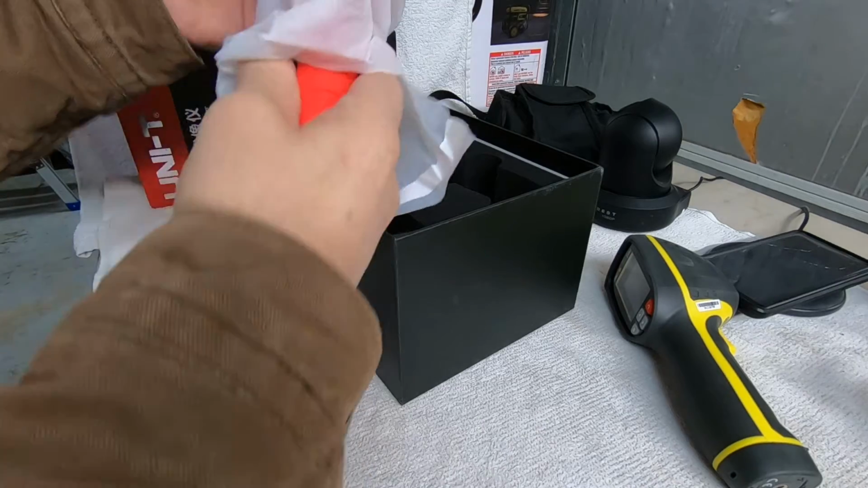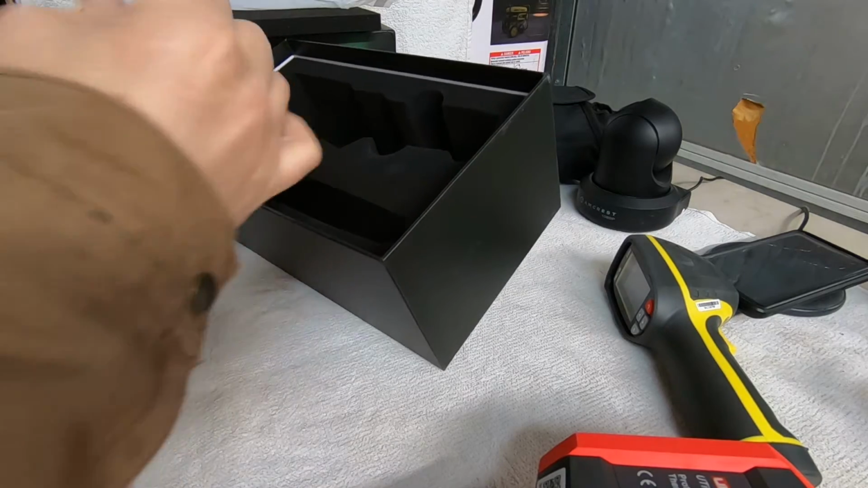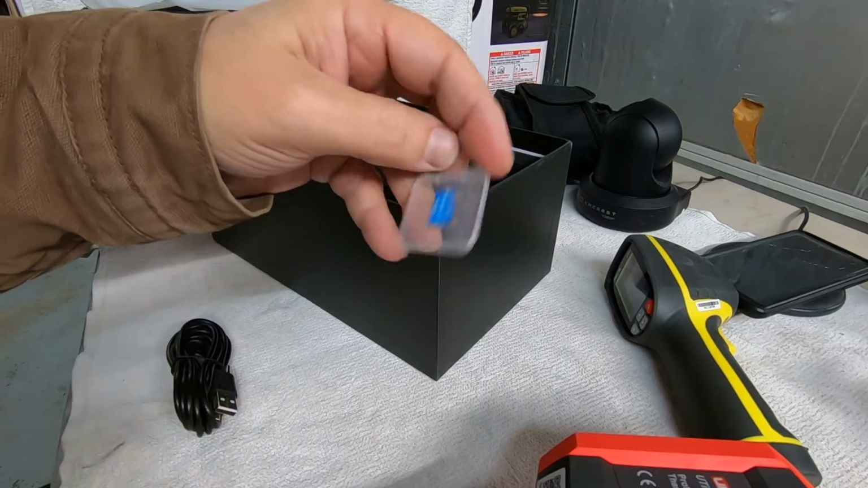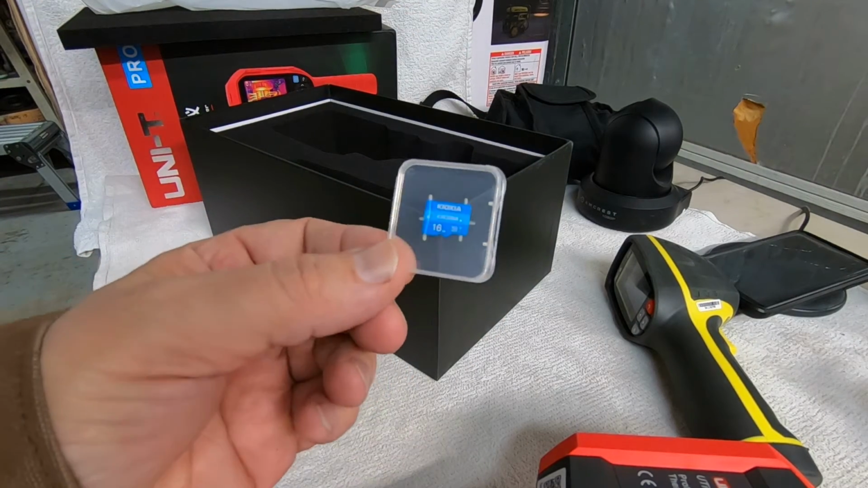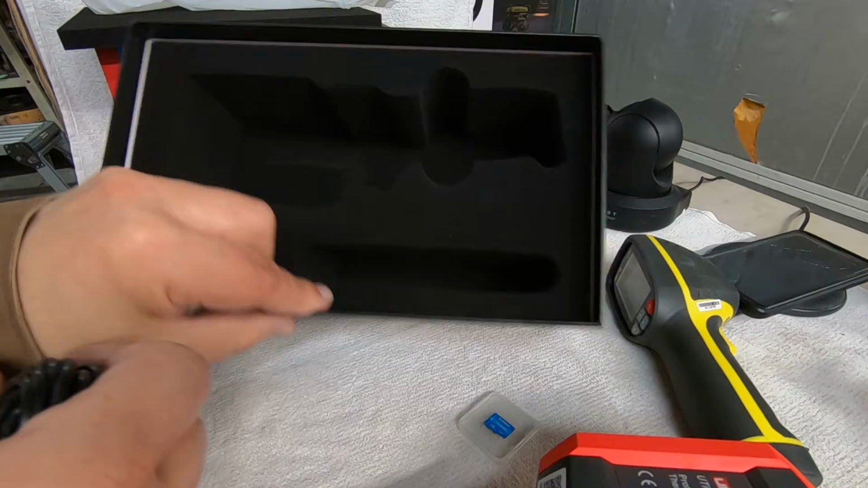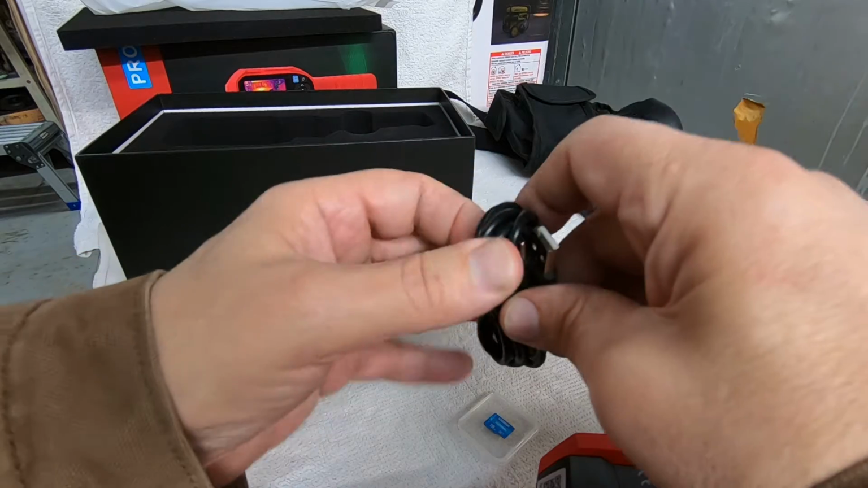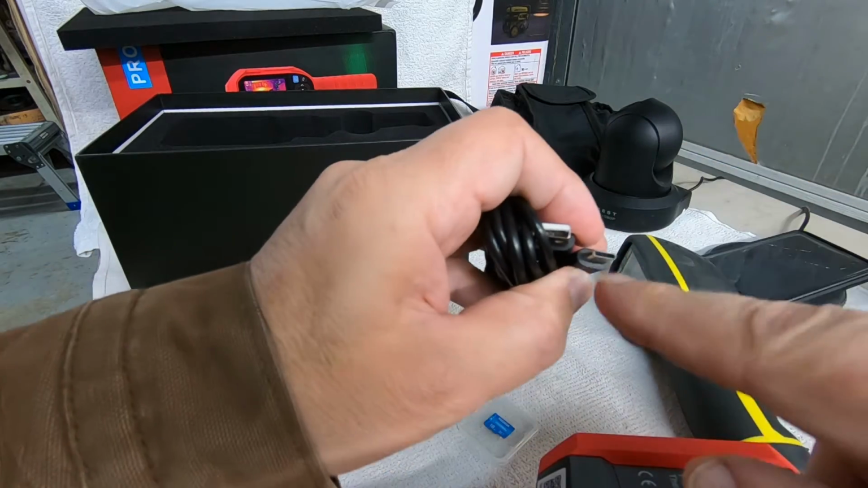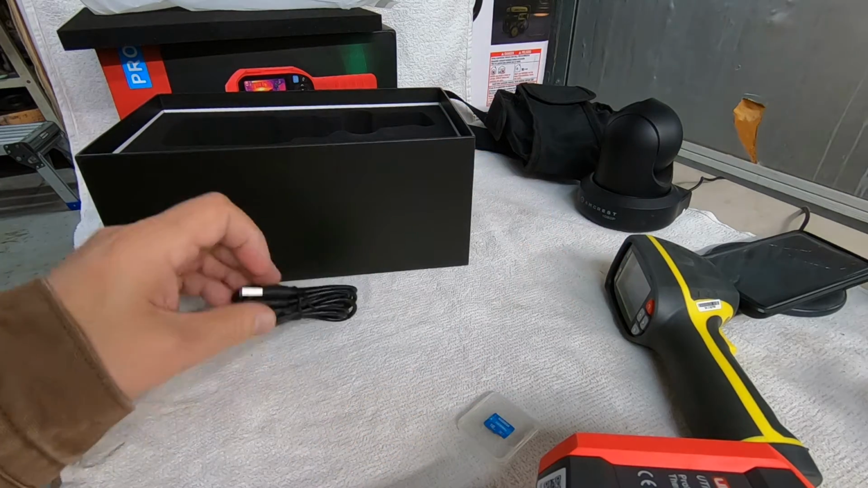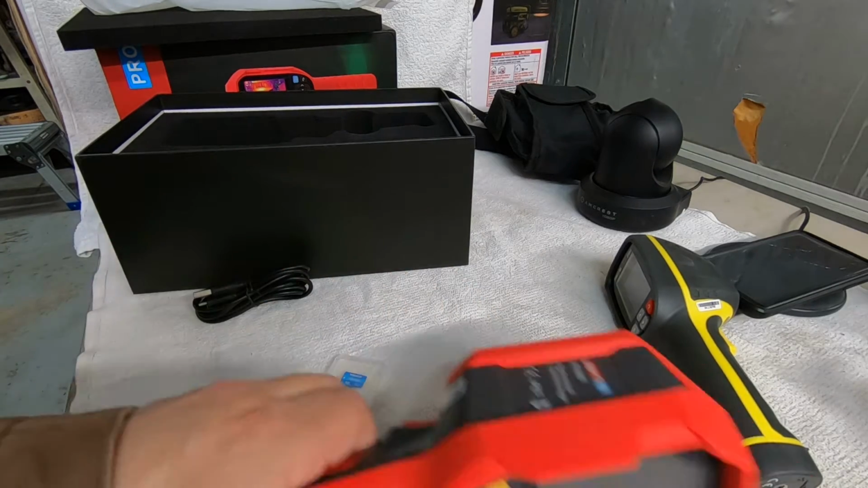So here's the camera itself. And like I say, we'll get to that. Now, what it's got, about the only thing that I was able to find, well, looky there. So I didn't look very hard. So it does indeed come with a 16 gig SD card. It was down in this hole here, so that I didn't see it. It does come with a nice long USB. This is another thing I like about this particular camera. It's a USB-C style connector, not the micro USB. So that's definitely a very good thing in my opinion.